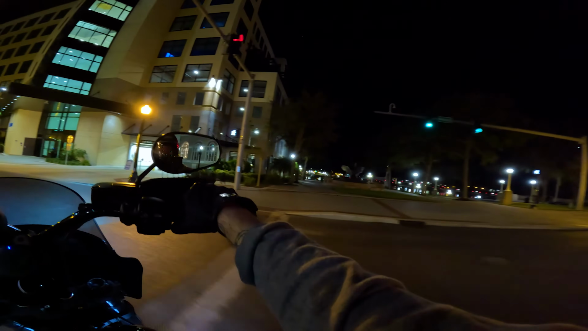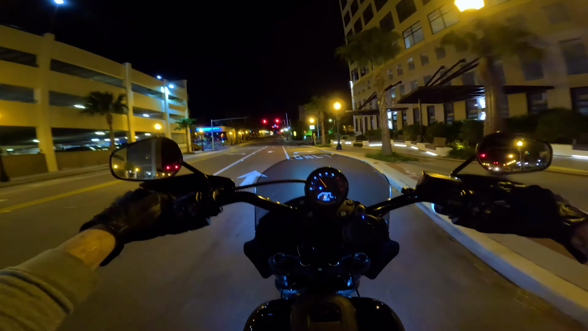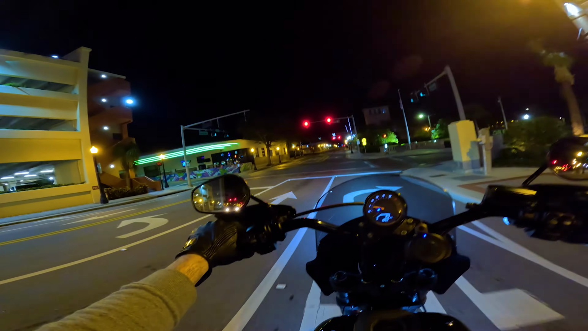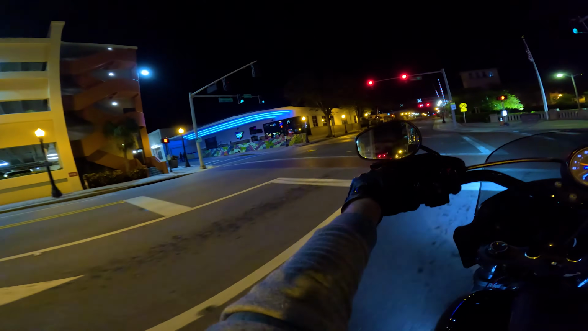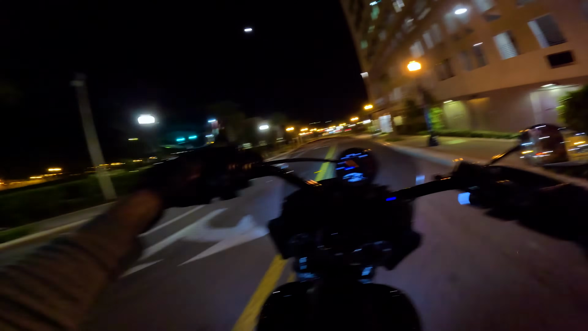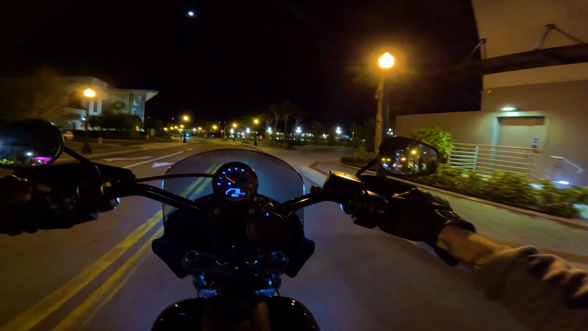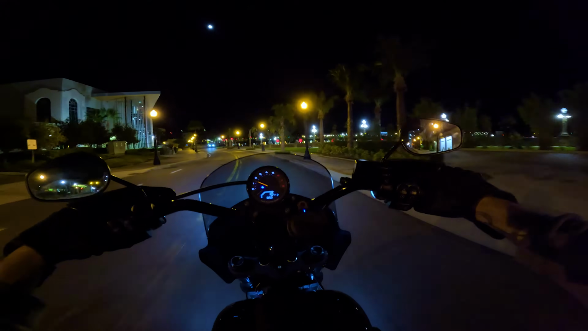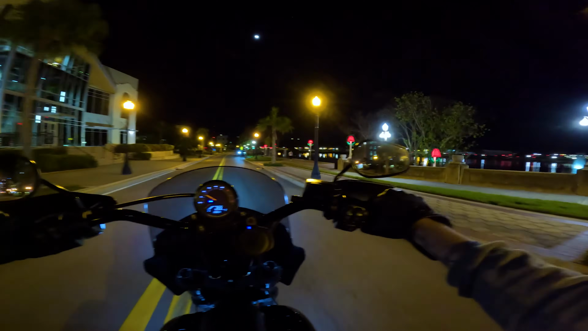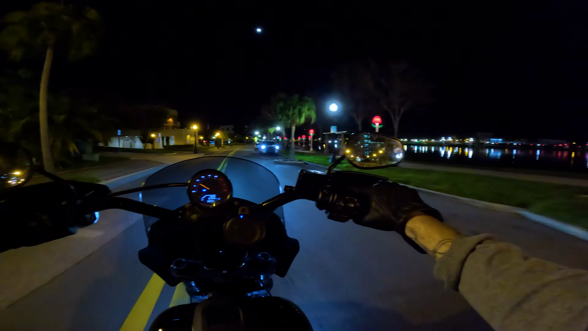Of course, Lakeland is known for our swans. I think the story is it was gifted to us by the Queen of England or something. Got the rec room over there. But yeah, this is a beautiful Lake Mere here. A lot of people run it. A lot of people, I think they use longboards and stuff, rollerblade, whatever. It's all Christmassy now and pretty.